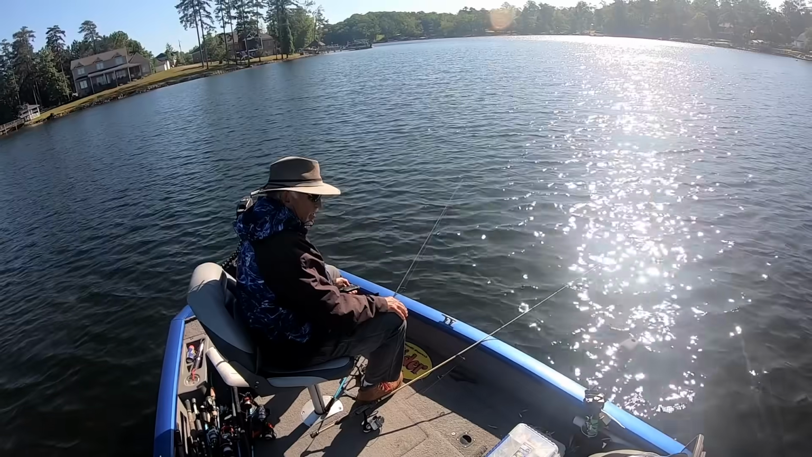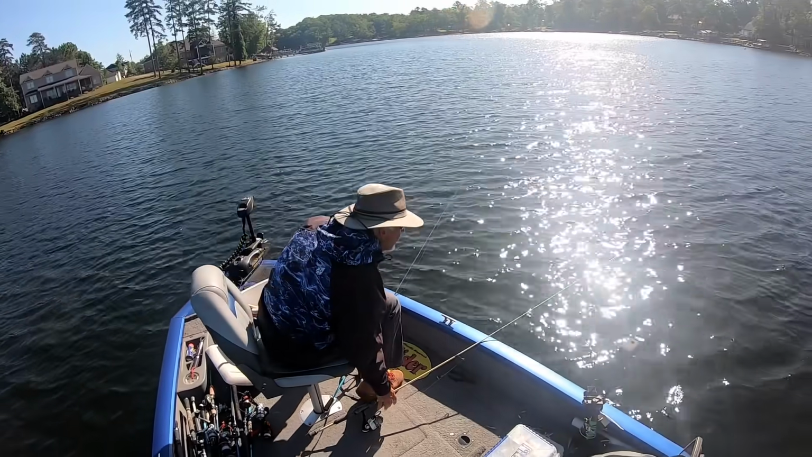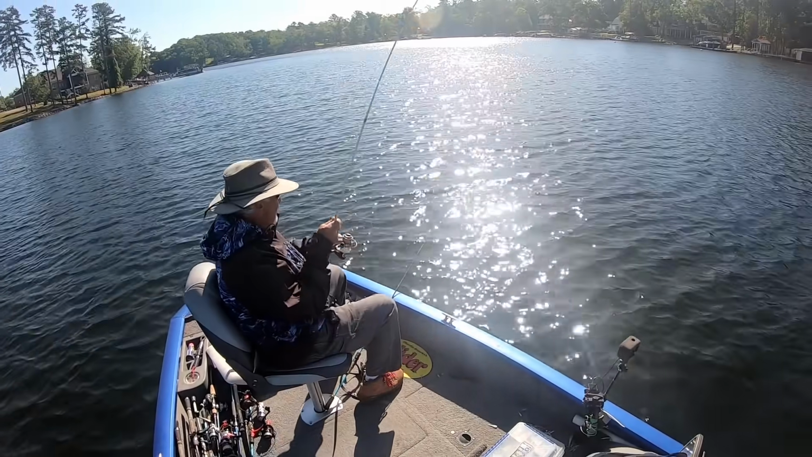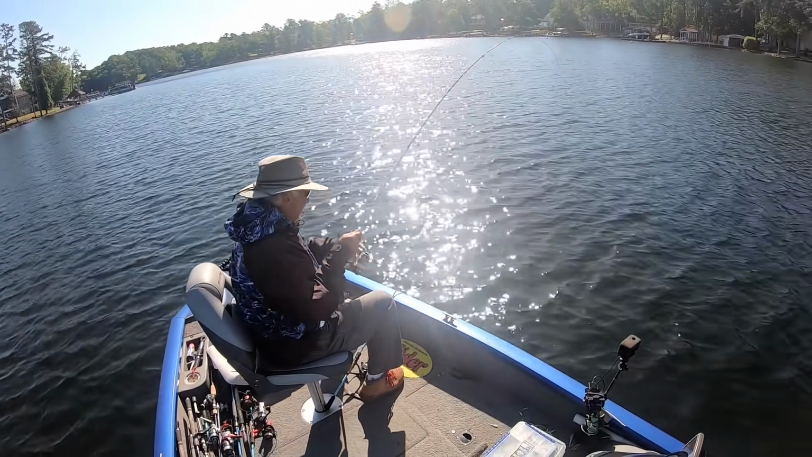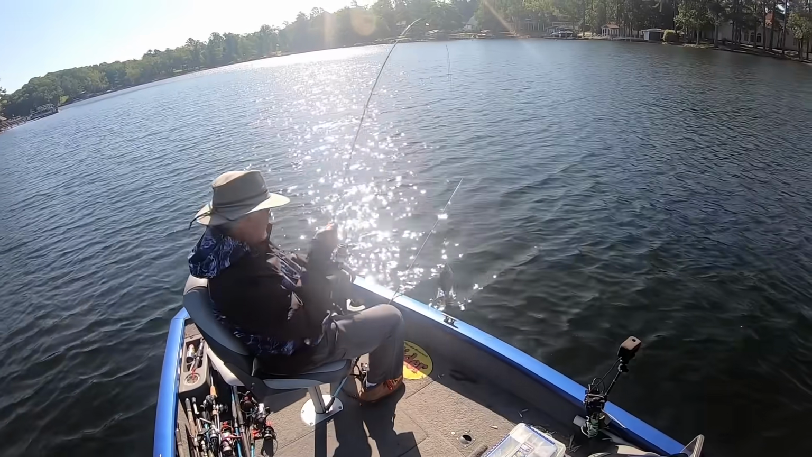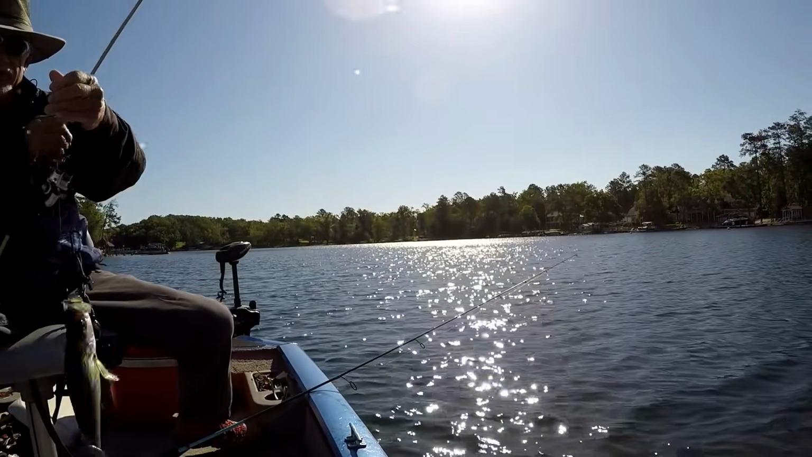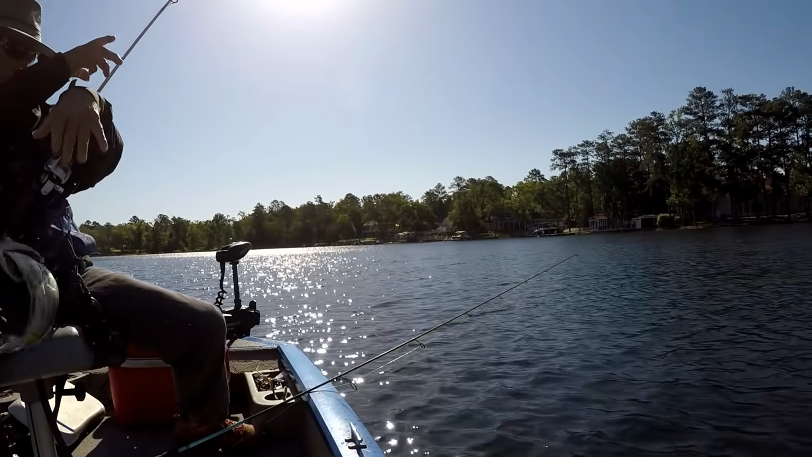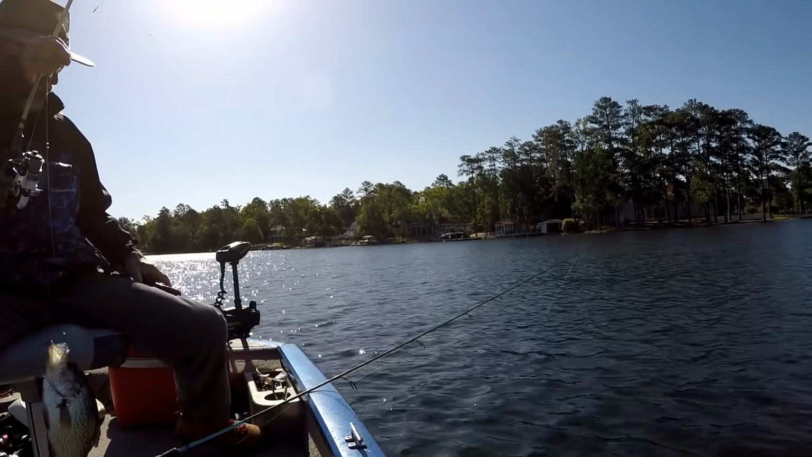They were everywhere. What I should have done, there goes one. There goes a bite, there goes a bite. There he goes. What I should have done is stayed off of them. Look at that, what a crappie. Oh my goodness. There's a pound and three-quarters all day long.